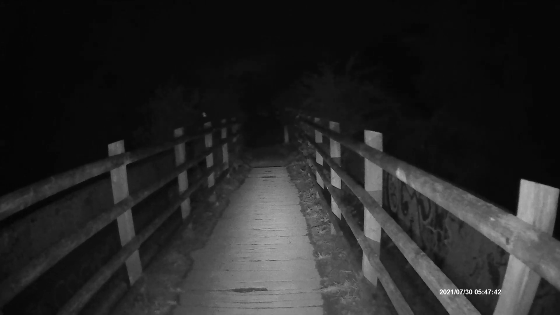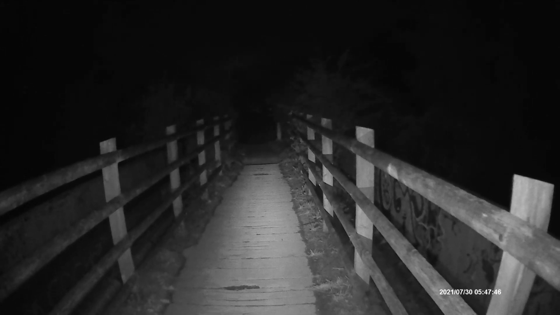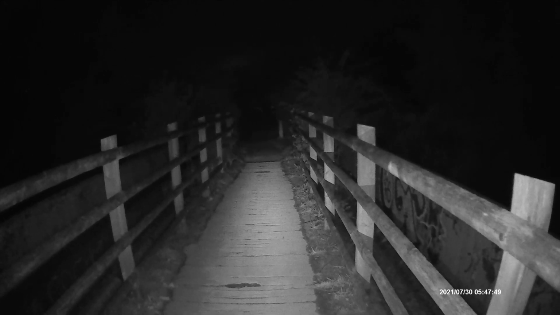Let's get looking then. Well, unfortunately I've just discovered that my other infrared light, the battery, is completely dead, because unbeknownst to me, somehow it was just slightly switched on, and it's been in my bag all this time switched on, and I didn't realise, and the battery drained.